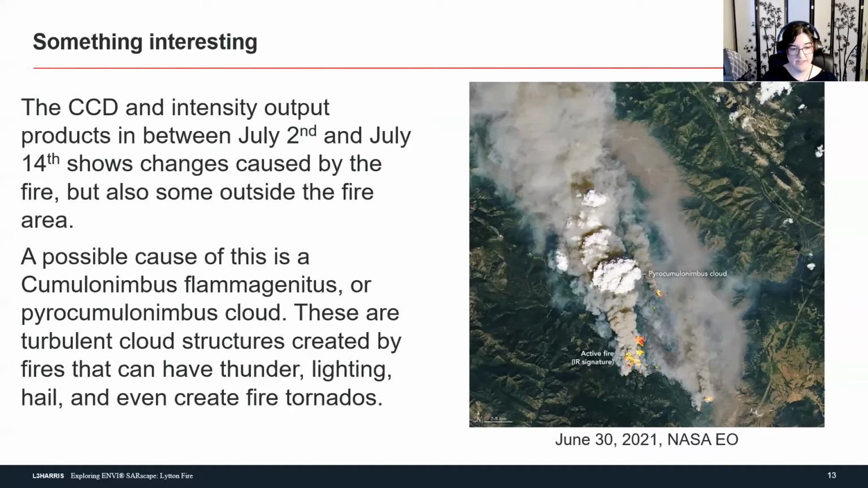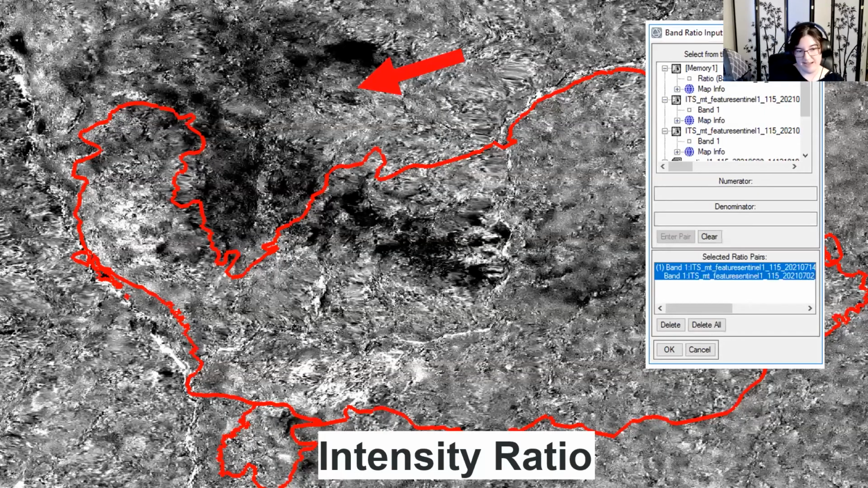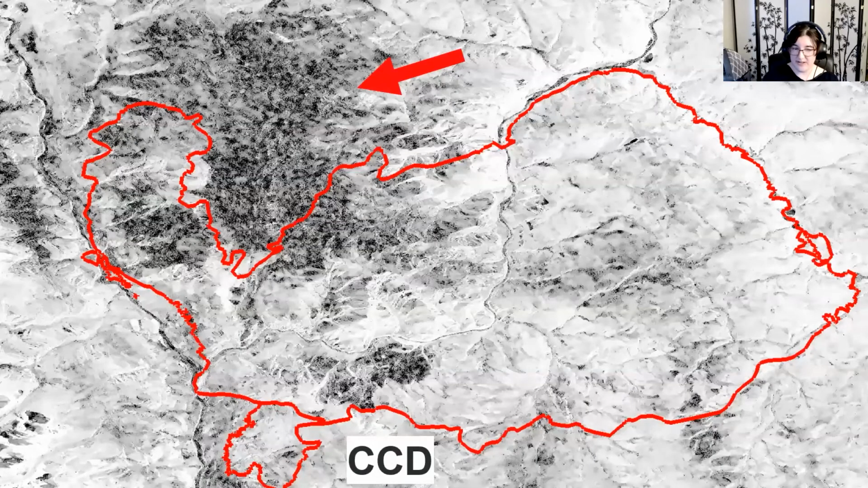This kind of effect is a massive atmospheric effect, because when I was looking through my scenes, I got this valley that goes through the middle where we were seeing major coherence change in both the CCD and the intensity. And this didn't show up on any of the other images. It could be noise. It could maybe be an effect of that pyrocumulonimbus cloud, like I said.